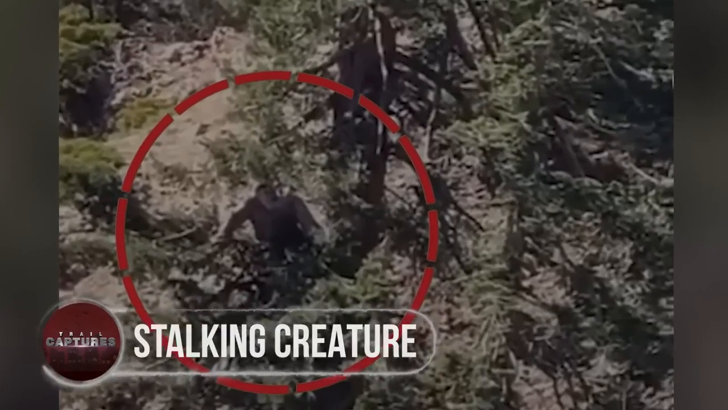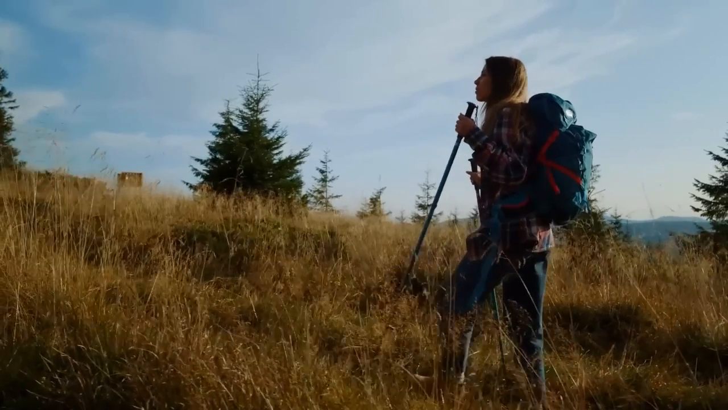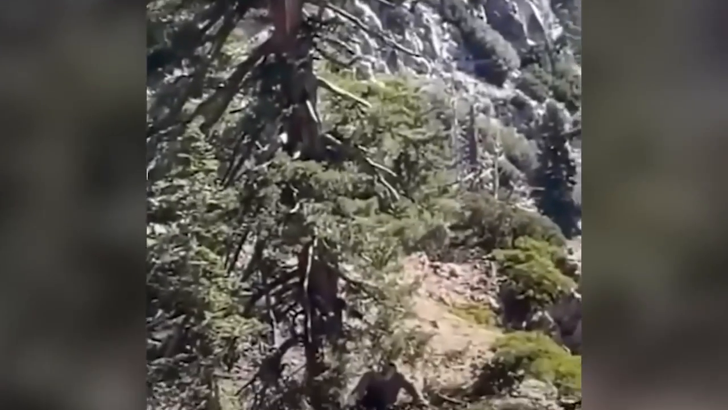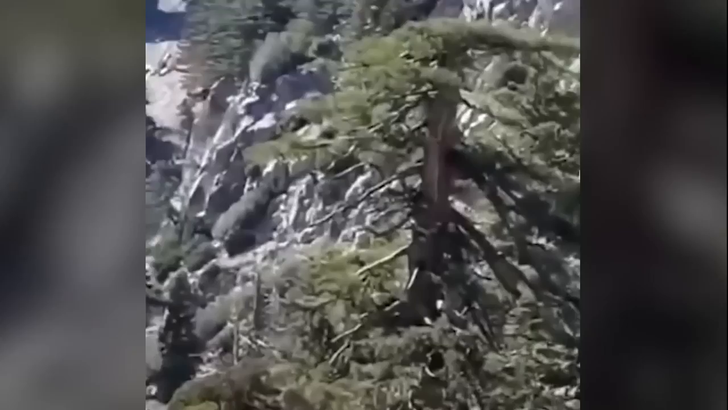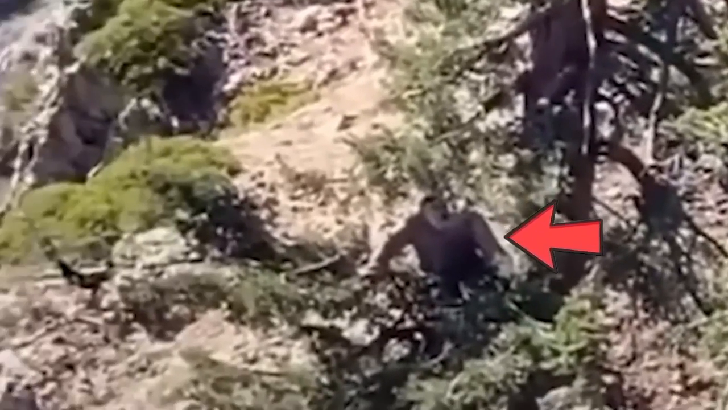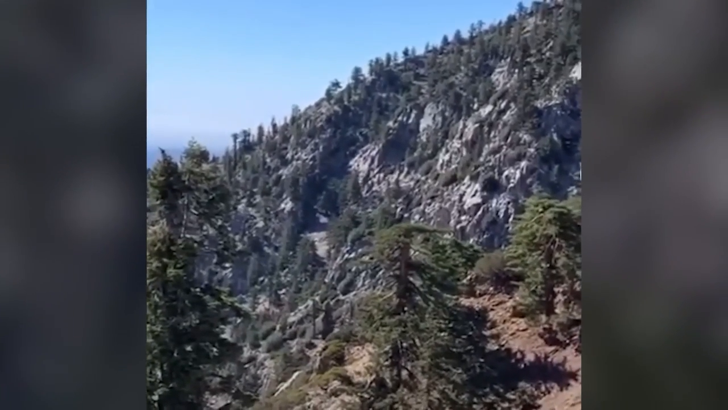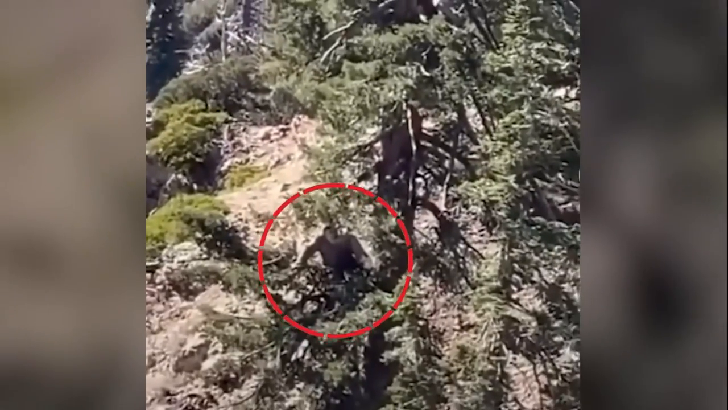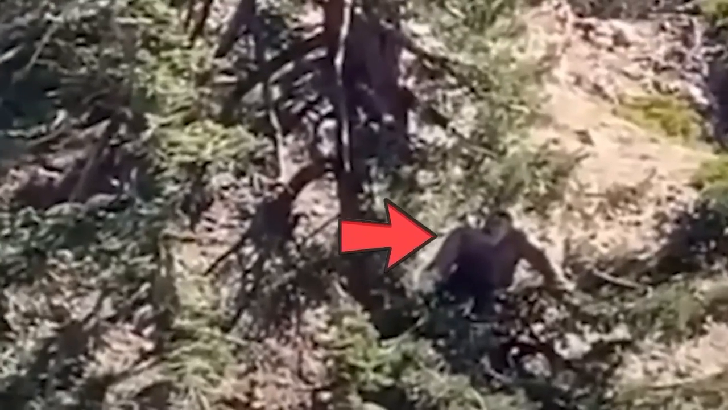Stalking creature. Reaching the top of the hiking mountain, these hikers had no idea that they had another companion. Recording the incredible views, one of the girls could be heard asking the other about the creep in the woods. Oh my God, that's crazy. And there it is, a humanoid brute. Though standing on the other side, he has his eyes on the hikers. Not blinking for a second and not taking his eyes away from the group, it feels like the cryptid is planning a strike. But disappointingly, there is a possibility of the video being edited. And if not, what could this creature be?